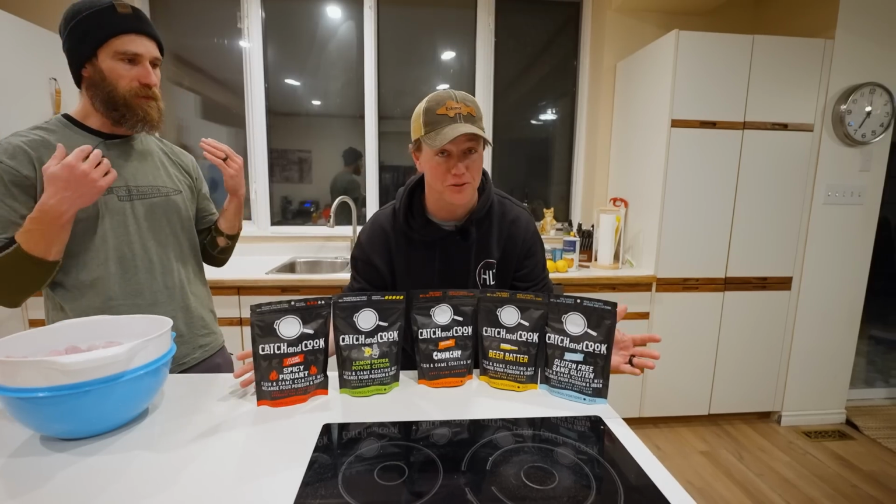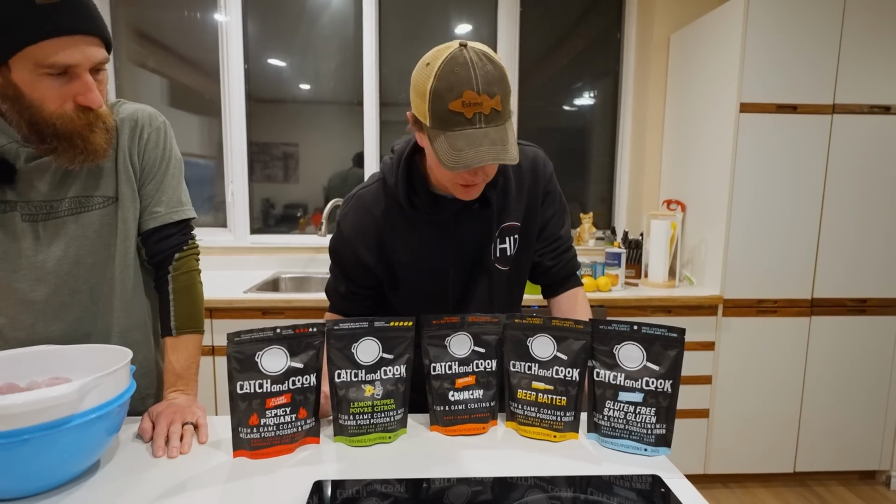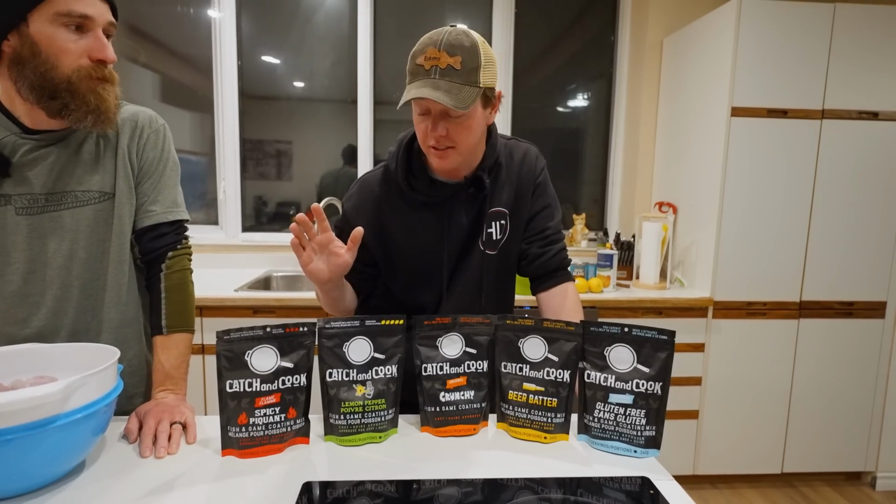Here we have the full lineup. The flavors. Gluten-free is the most recent for those of us that are gluten intolerant, but tonight we are doing lemon pepper, and we're gonna try mixing with spicy, something I've heard many people do. I know Clayton Schick does it fairly often.